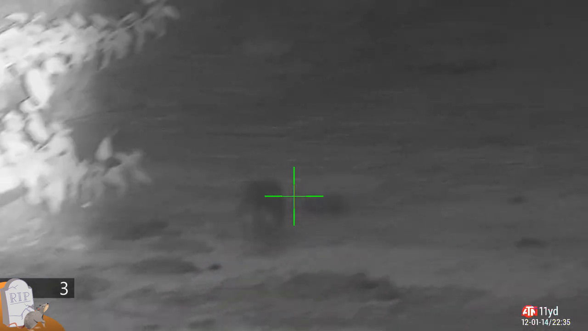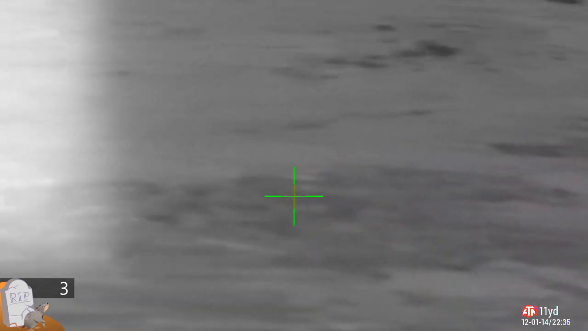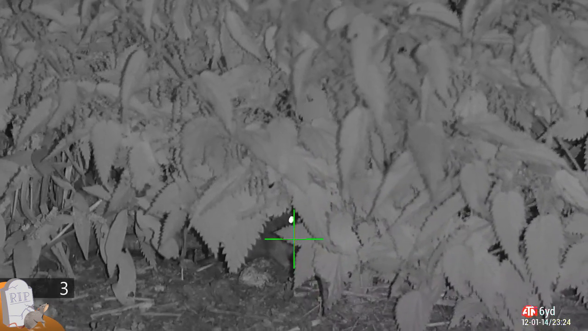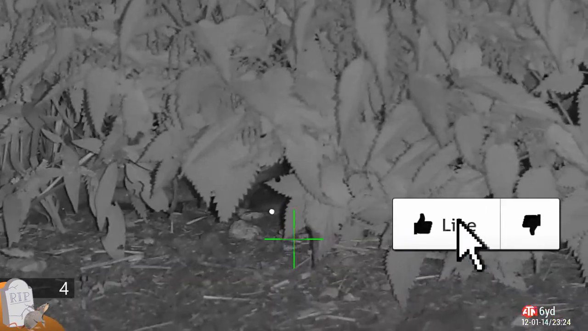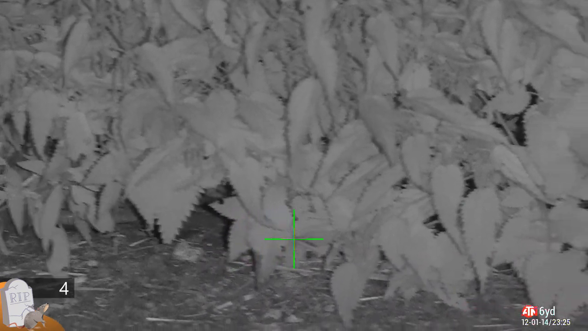Watch this. Oh, stand still. Little sod just ran straight on my boot. But I get a second chance because he hides in the leaves. Watch this. Hole punch straight through the leaf. Straight into his brain box. Shut him down instantly. He's not getting back up from that.